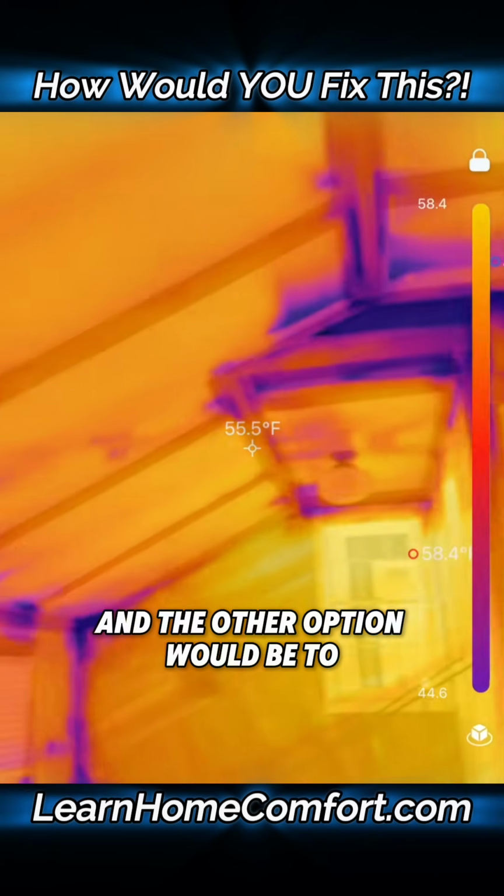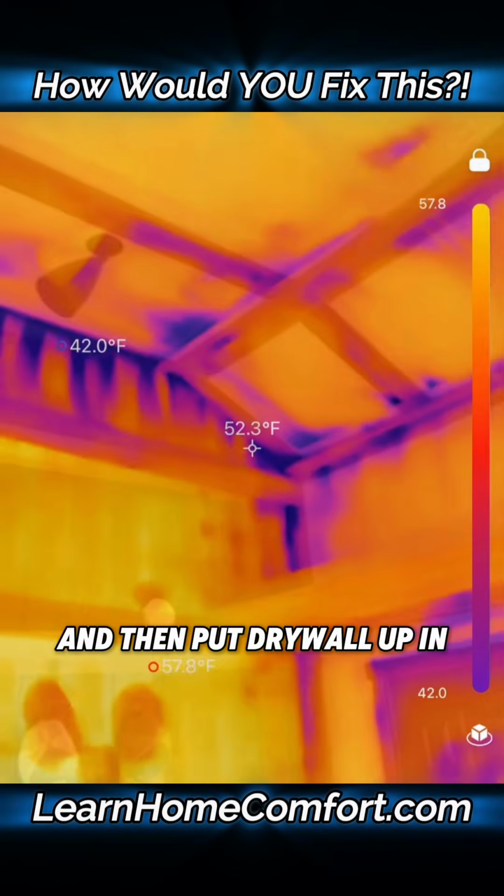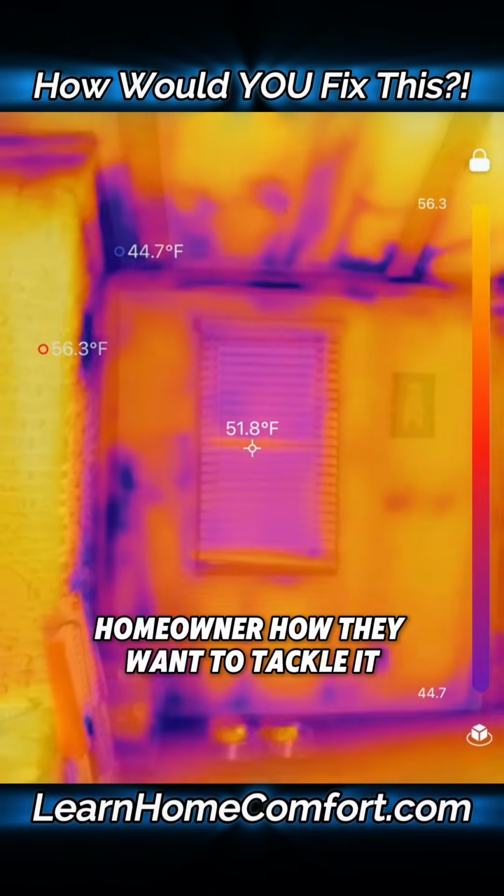And the other option would be you could take down all this paneling and then spray foam the underside of the roof deck here, and then put drywall up, and this would make it all airtight. That would obviously be a lot bigger project, and it's really up to the homeowner how they want to tackle it.